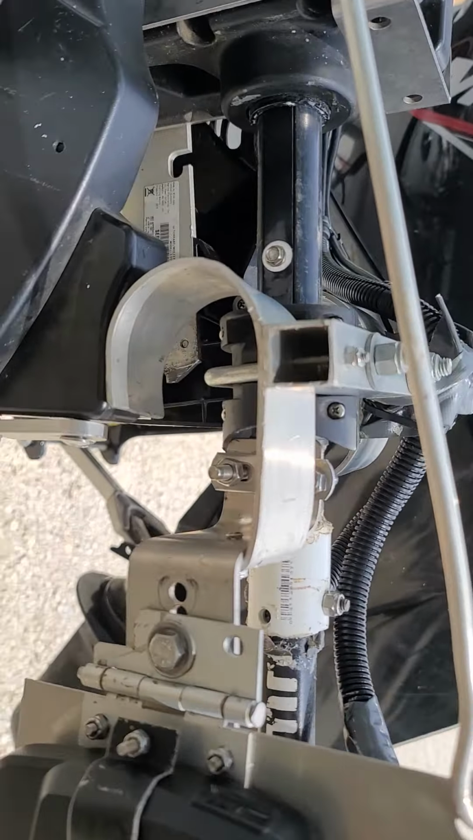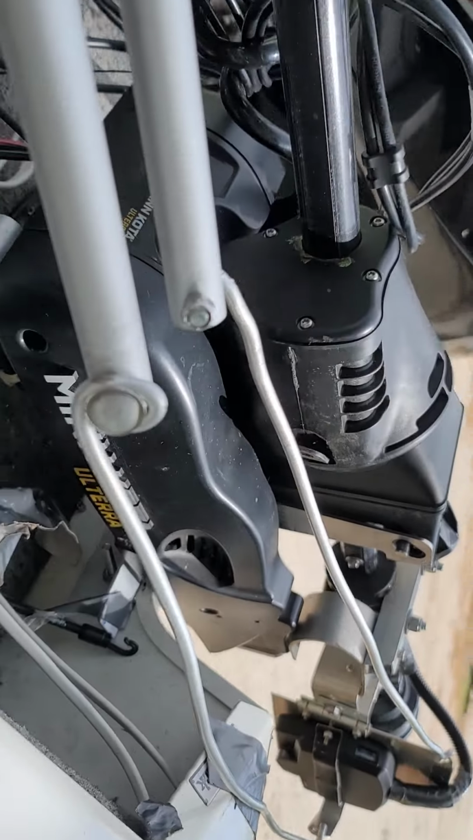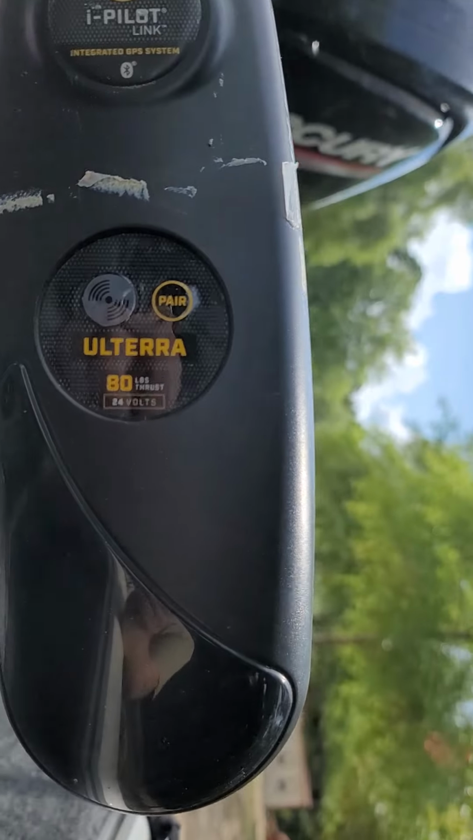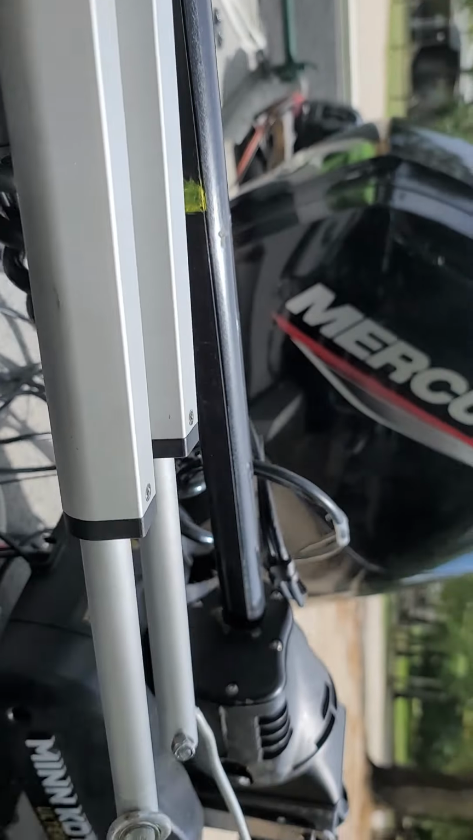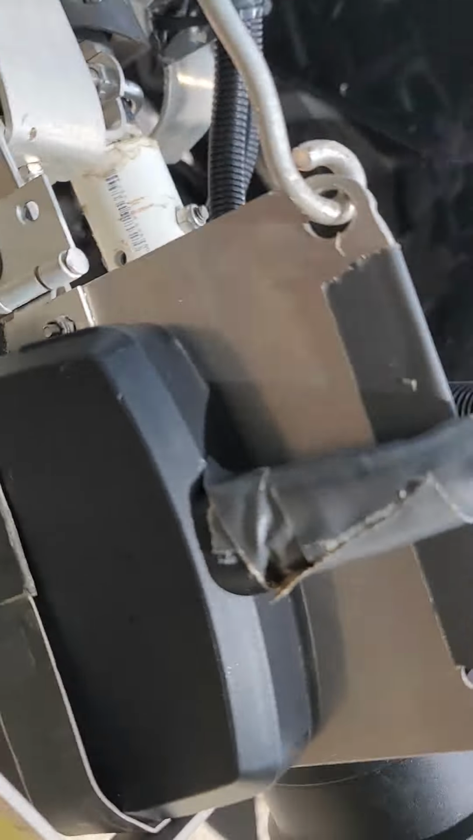Plus, it's on an Altero Minn Kota trolling motor, and I utilize 2 actuators, 12-volt actuators, to do this, and I work it off of my joystick in the front of the boat.